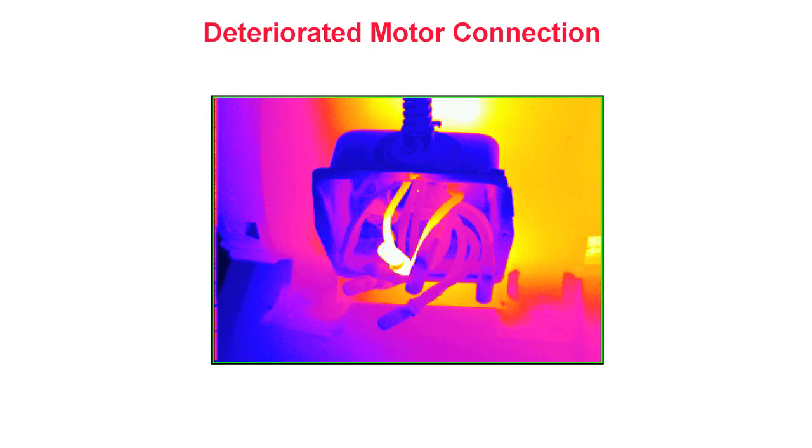Deteriorated motor connection. Here we see a thermal pattern caused by a loose or deteriorated electrical connection within the junction box of a motor. Since thermal imagers cannot see through solid materials, the junction box cover has been removed to provide a clear line of sight to the connections. Because all of the motor leads are under the same load, we would expect even heating throughout each conductor and its connections. In this image, we see localized heating, shown in white, at one of the splices, which typifies a loose connection.